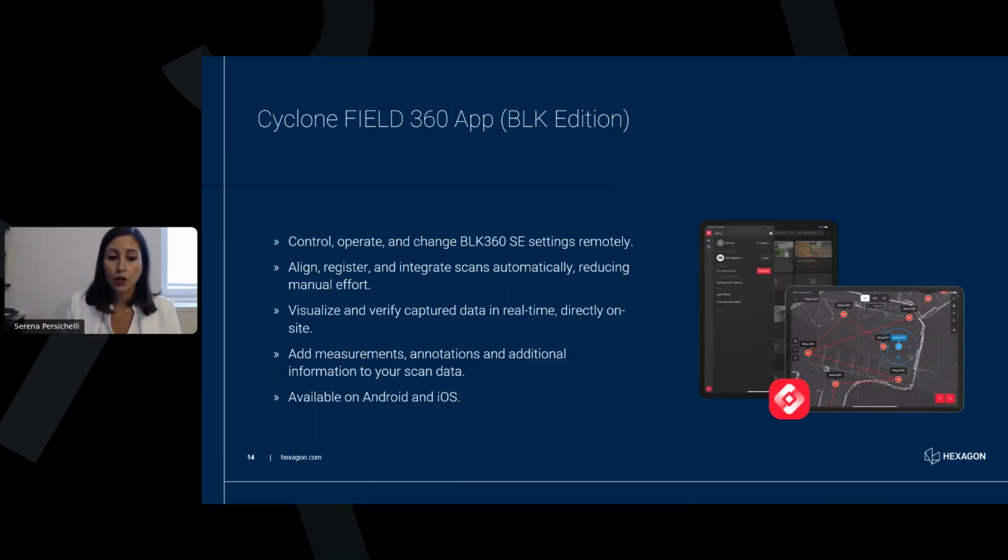And all the time you can visualize and verify capture data. That means that when you're in the field, you have full control and you will not have bad surprises when you go to the office. You will not find out that you missed some data, because this is something that you can see directly in the field and redo in case you need.